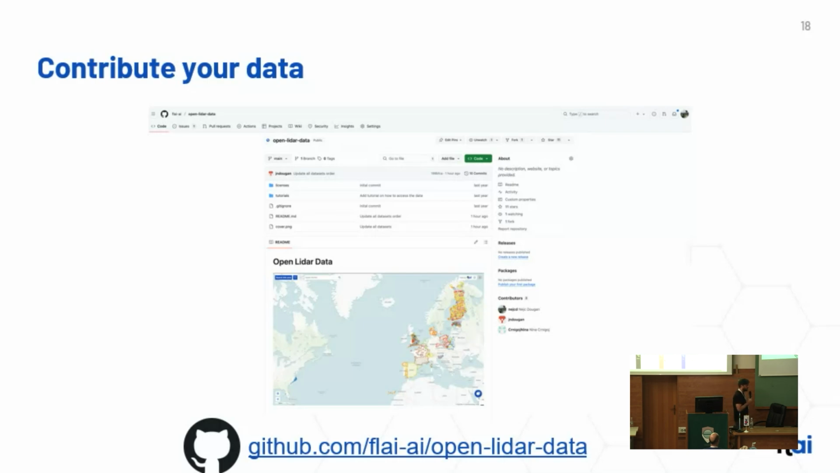So yeah, that brings me to my last slide. We try to build this open data repository, and if you would like to contribute to it, add datasets from your country, you are more than welcome to contribute. You can go to the GitHub page, open an issue, and then we can discuss how to add your own data from your organization or your country, or data of your interest that you would like to be published here.